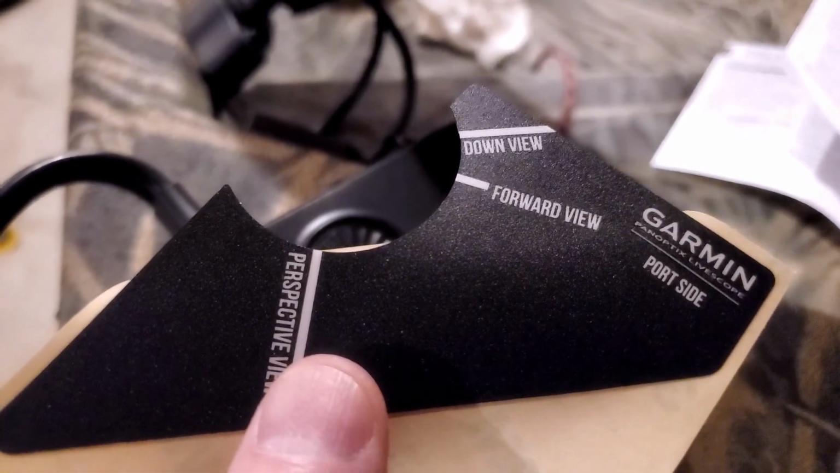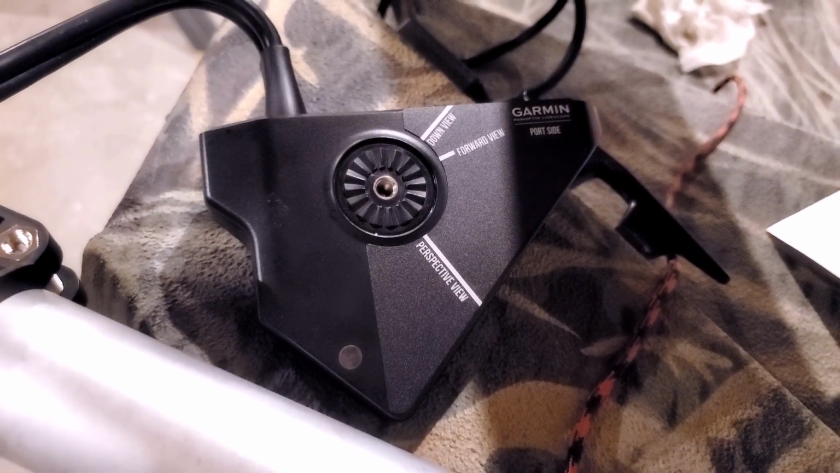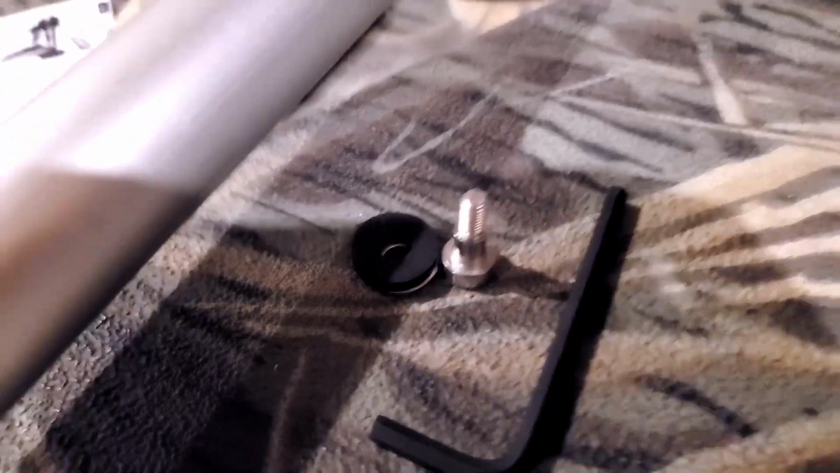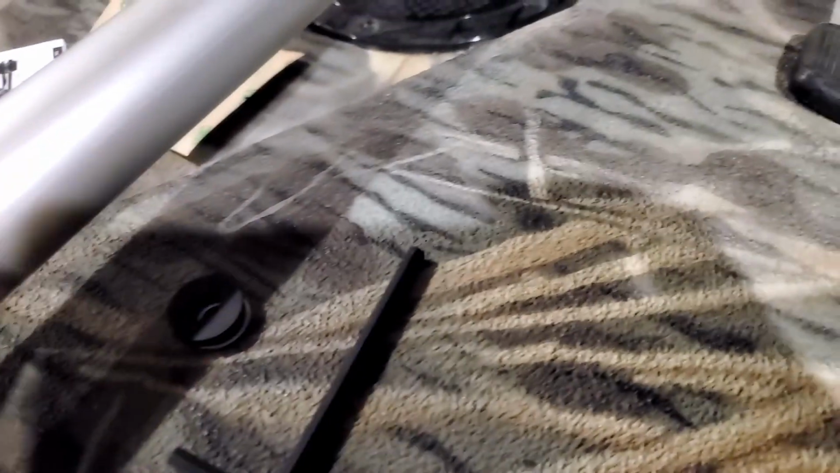Make sure you get this lined up right, because once it goes on, it's on and you're not going to be able to take it off. So there's what it's going to look like in the port side. Now I'm going to go ahead and line this up. I went ahead and put it on the perspective mode. I'm going to get my bolt and my washer and my rubber washer,